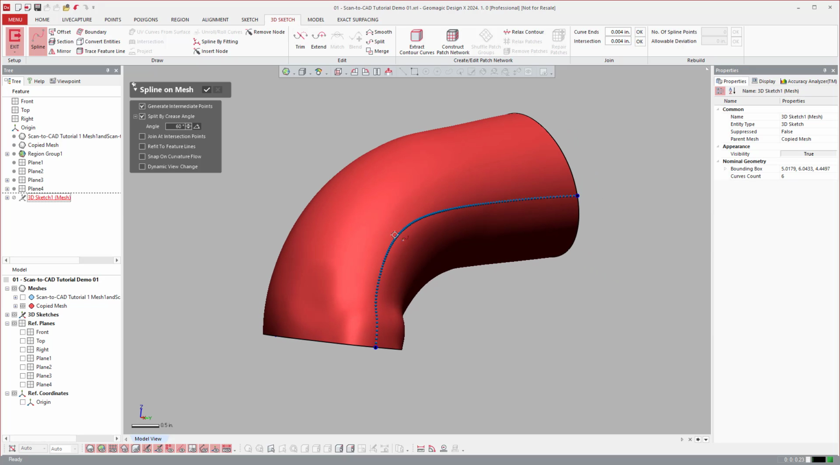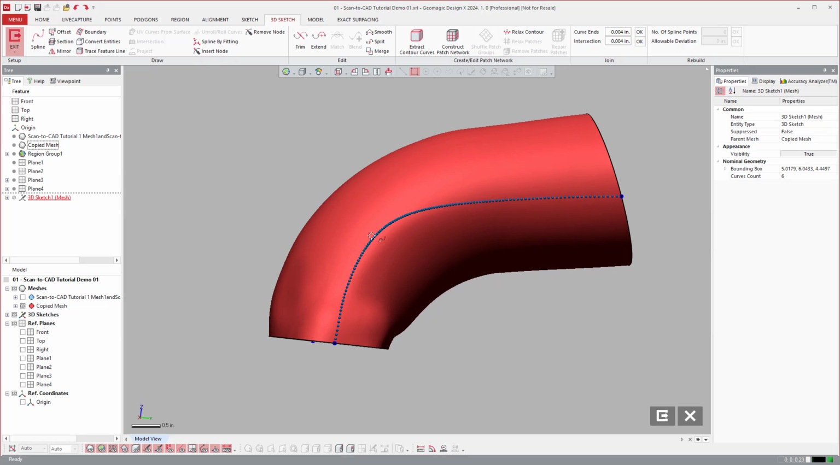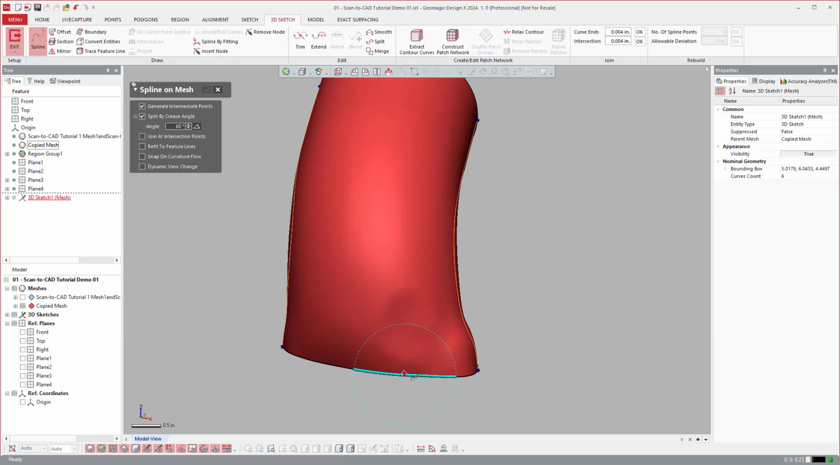And you can move these later. You can drag them, move them around. You can drag just individual points and smooth it. Sometimes it's even easier just to redraw it if you messed it up because they're so fast to draw.